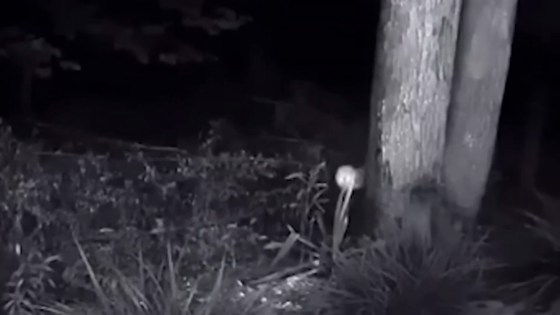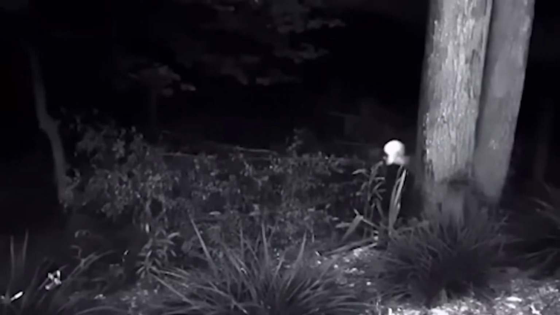At some point it seems that the creepy creature wants to come out of its hiding place, but fortunately for us it refuses this idea and hides behind the trees again. Suddenly, which is very scary, it completely disappears from the frame and everything becomes quiet again.